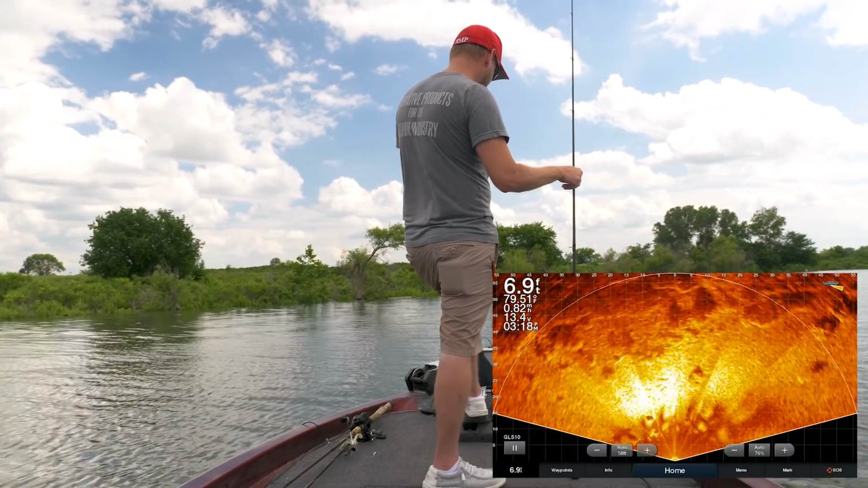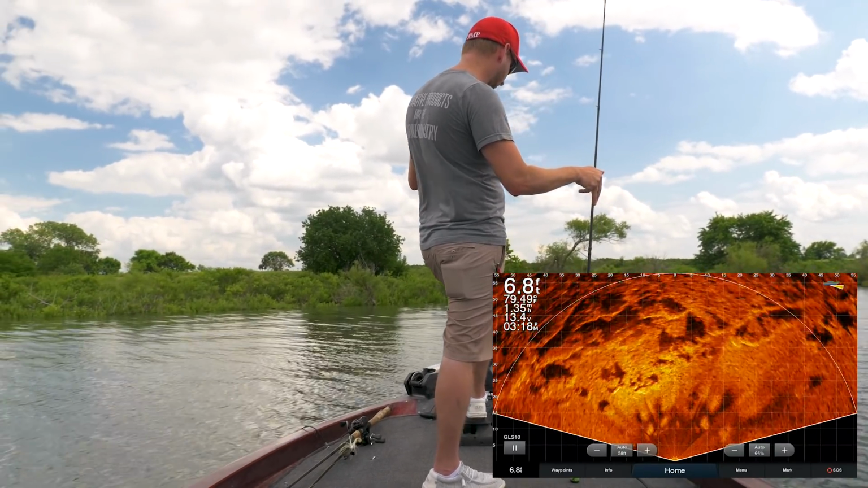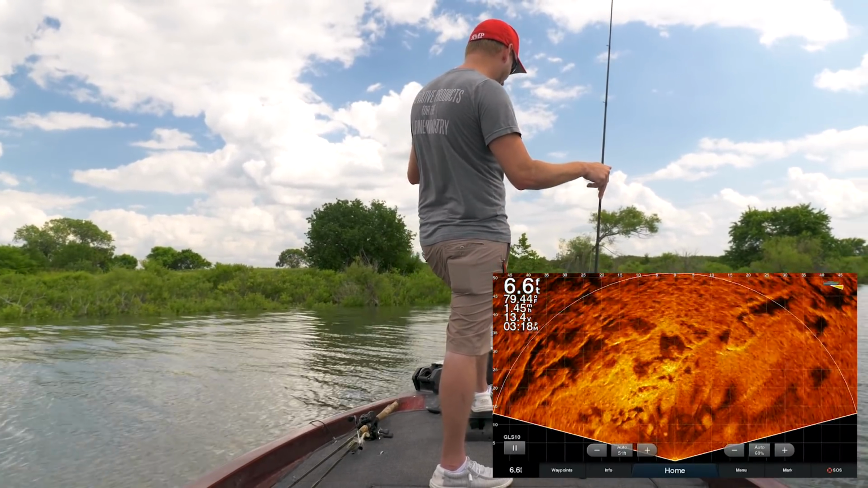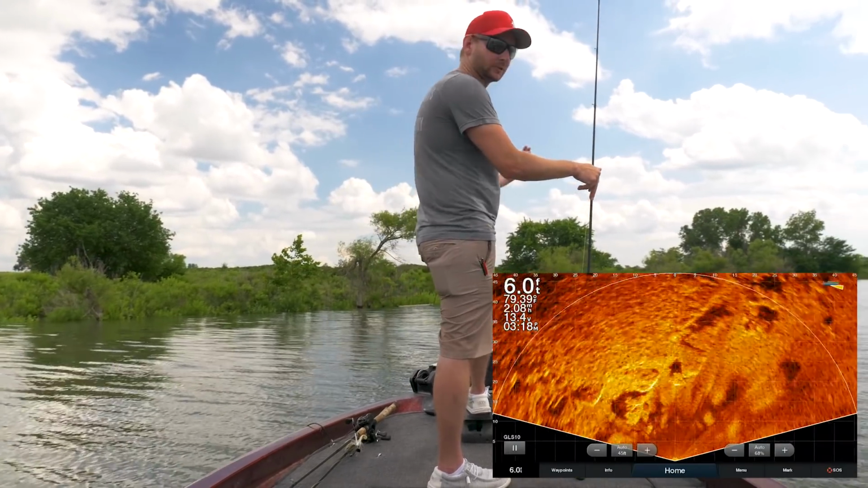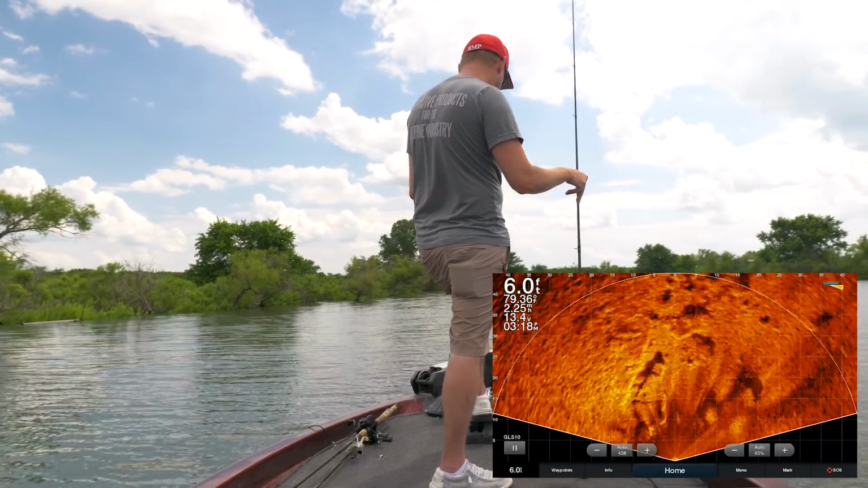You can see basically up here, we're finding the edge of the old bank line where it starts dropping off and the rocks actually start breaking up. So instead of having a solid rock or a solid gravel bank, we can actually see where the rocks are starting to break up. So you're going to find more crawfish, more crevices, more places for them to hide. Again, ultimately putting more fish in the boat.